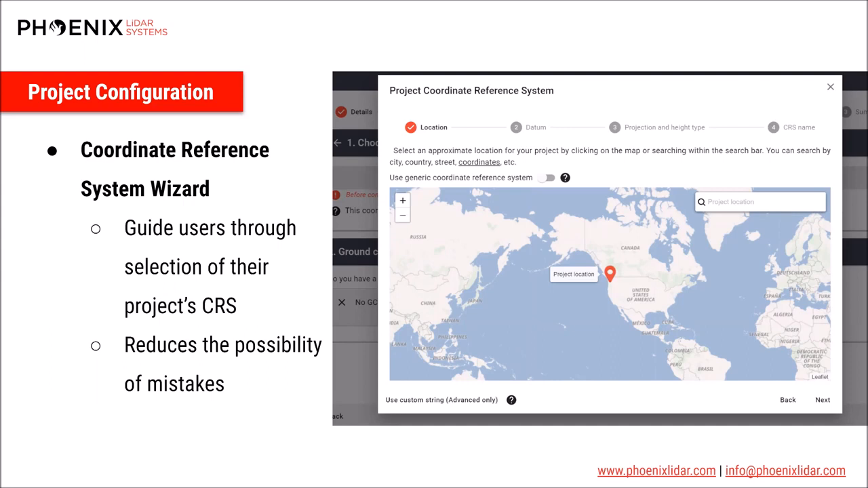Previously, these CRS details were specified as pipeline parameters, and we found that it was kind of easy to make a mistake when there were so many other variables to consider at the same time. So now more emphasis is put on setting the CRS up front, and we've made that a lot easier to do.